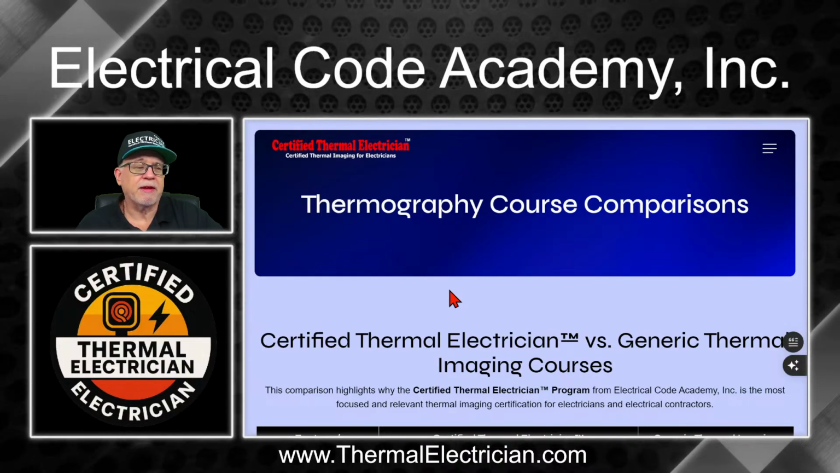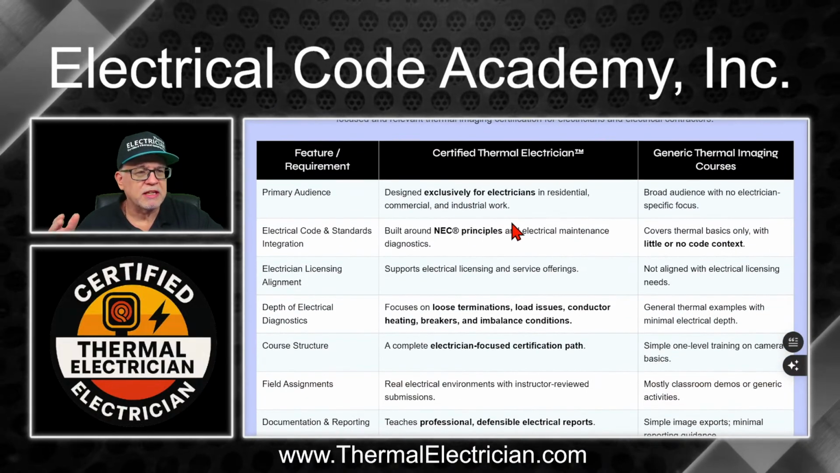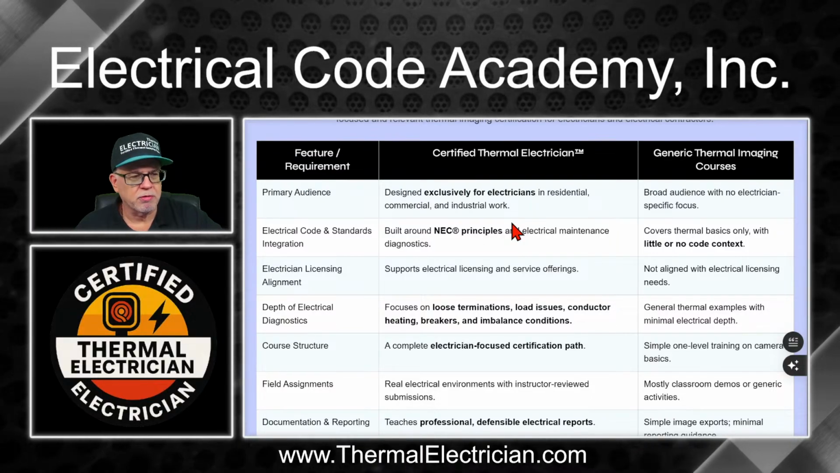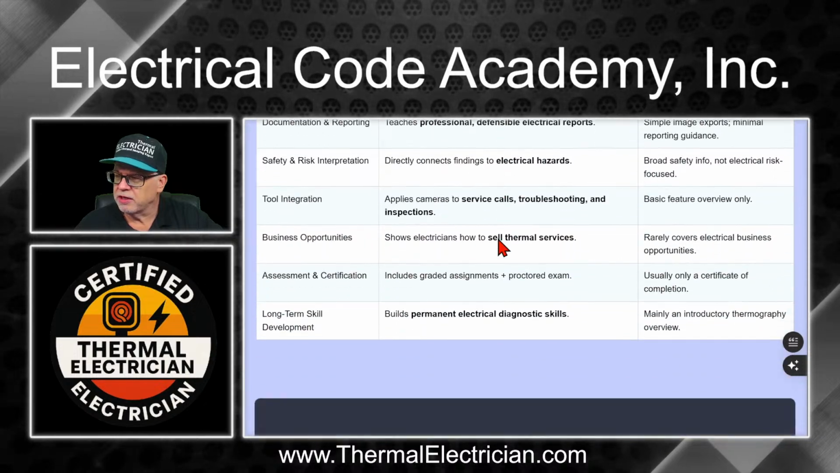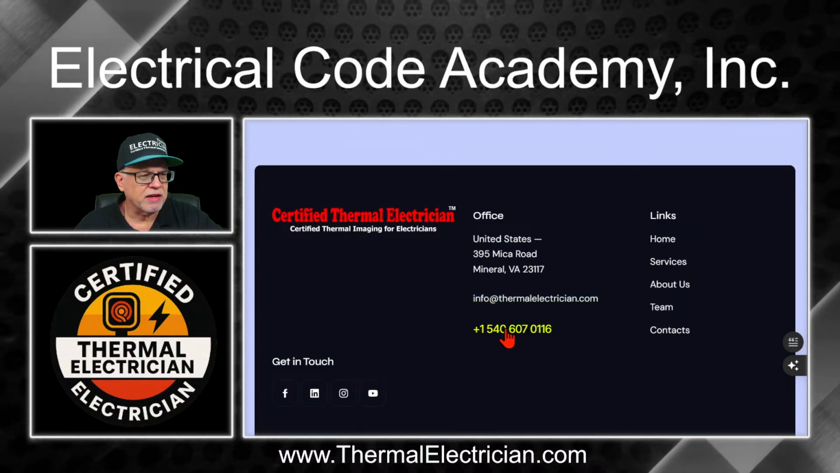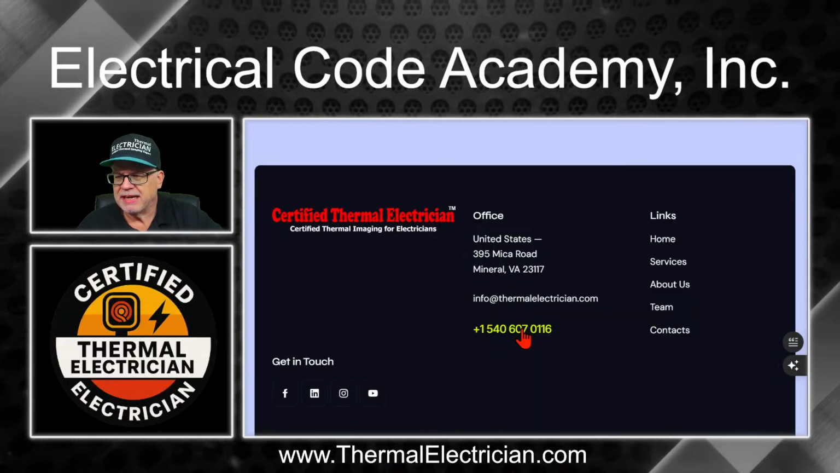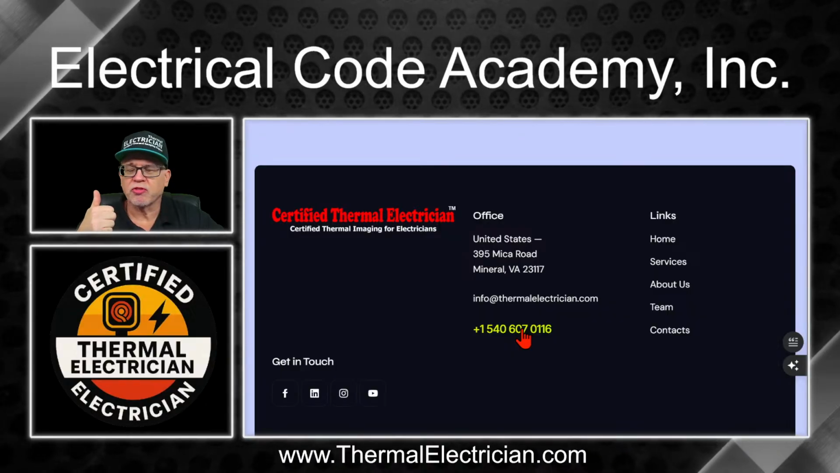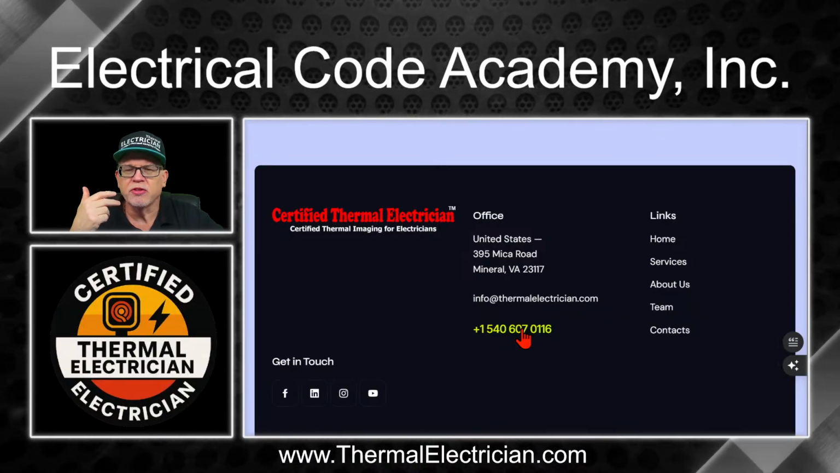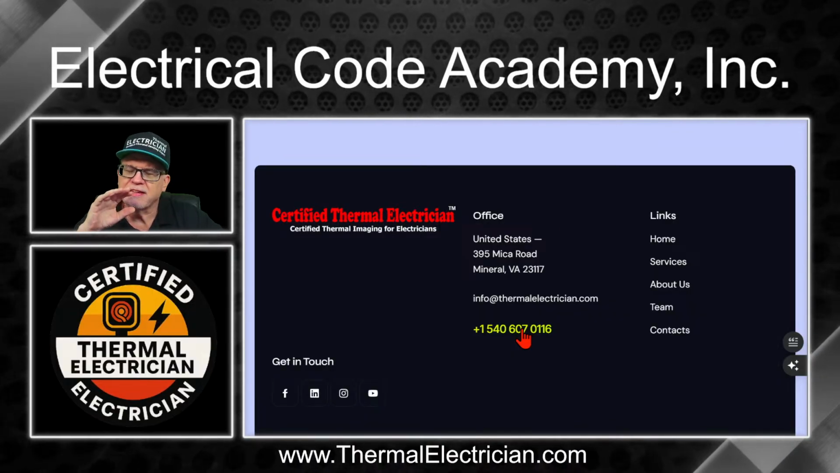But if you choose to go for that final exam and get your certification, basically this shows you the difference between a generic thermography program and our thermography program. There's a big difference. So you can go through here and see all of that. And at any time, you can always email us or give me a call. I'm more than happy to explain any little detail about the program. It's going to cover everything from motors to terminations to temperature differentials, understanding reflection, emissivity. All those types of things are definitely going to be covered.